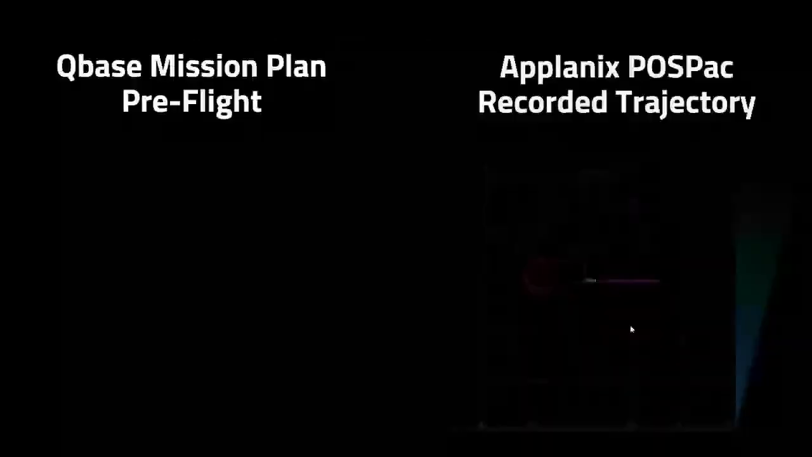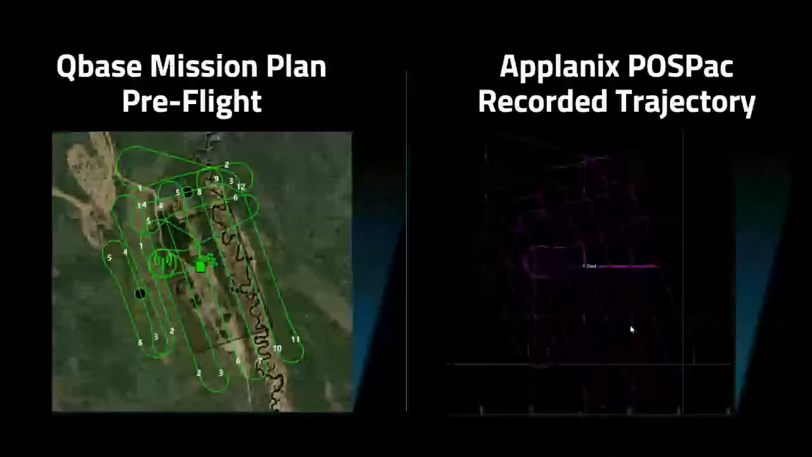Here's just a quick example of a mission planned pre-flight and then the post-processed recorded trajectory. It's a really good indicator of how closely our actual mission planning matches what our drone flies in the field. It's almost exact. Obviously this is going to vary depending on a number of conditions, like weather and wind, but it shows you how closely the mission planning actually works.